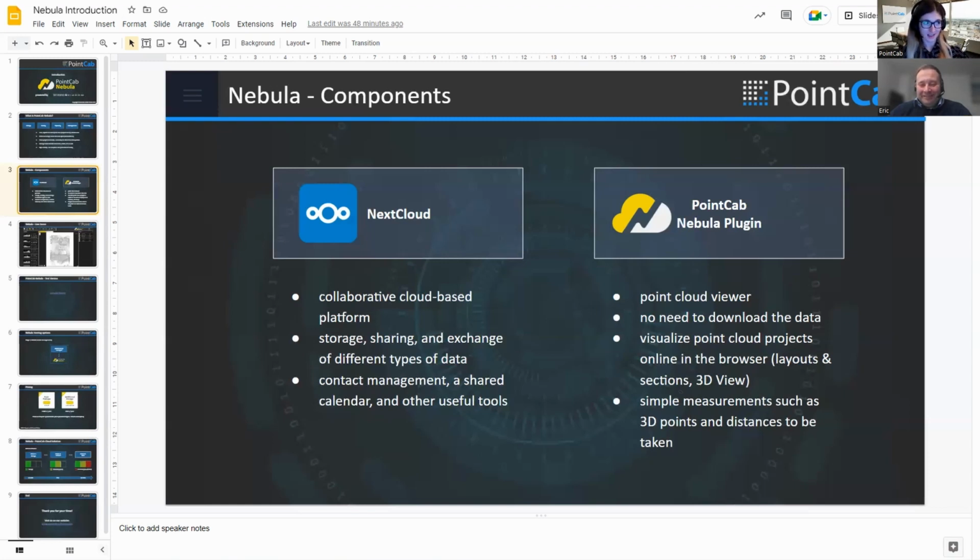Yeah, so I was also saying before about Nextcloud that it offers a couple of advantages, that it also has other useful tools than only sharing and storing. For example, a shared calendar and contact management. Meetings can also be held through Nextcloud and so on, but I won't go too much into detail about that. I'm just going to focus more on the PointCab Nebula plugin and the web viewer.